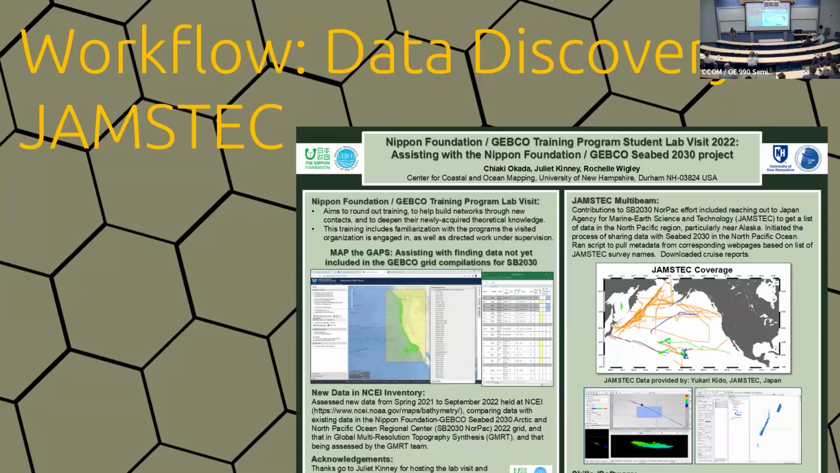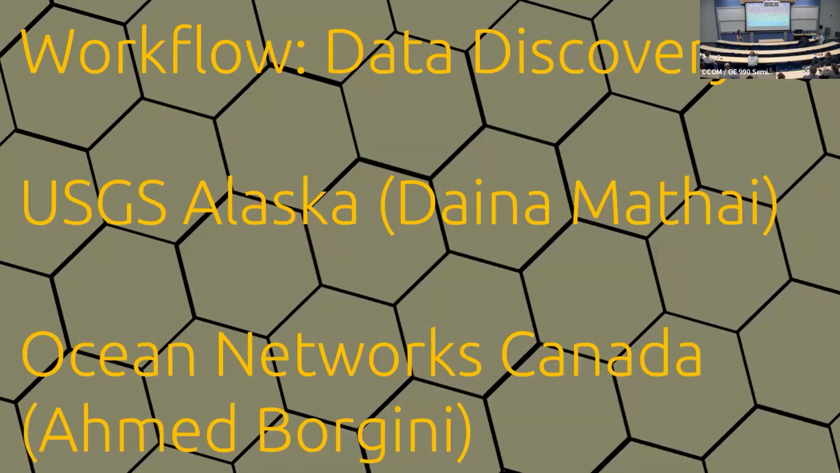And now I'm going to talk a little bit on how we find data, and how we get this data to come in. Chiaki Okado, as part of her lab visit, helped us bring in JAMSTEC data. She helped us talk directly to the scientists at JAMSTEC to make sure we were getting the data correctly, figure out where it is, and understand their archive system. That was very, very helpful. Small project, but very, very helpful. But again, understanding metadata and what's going on, we have to know that in order to bring things in.